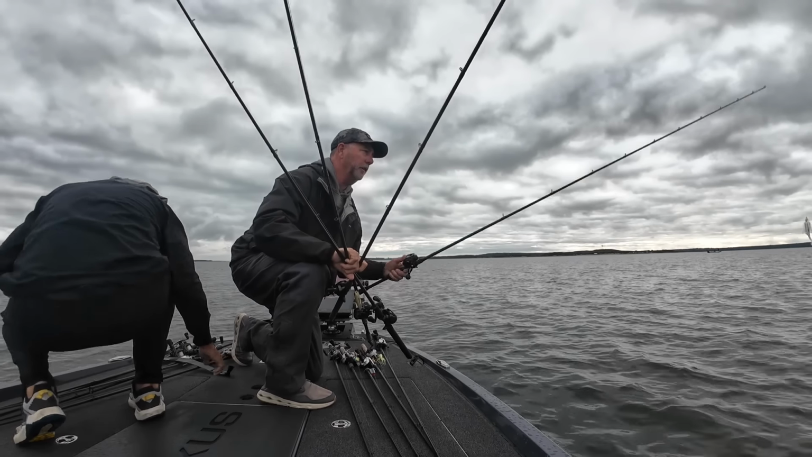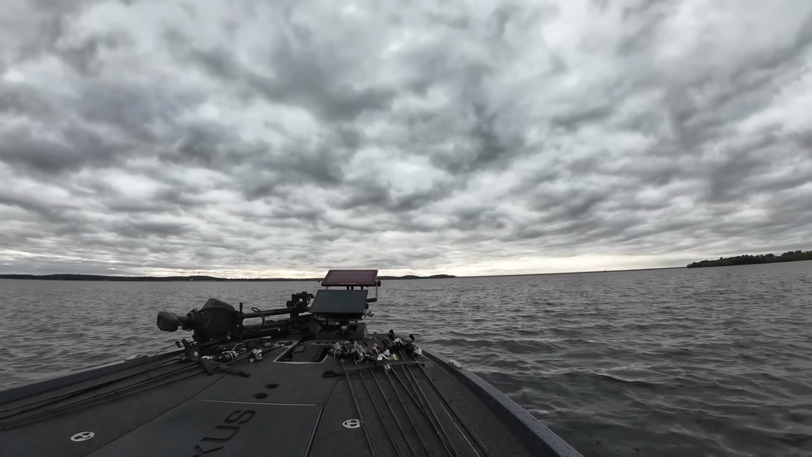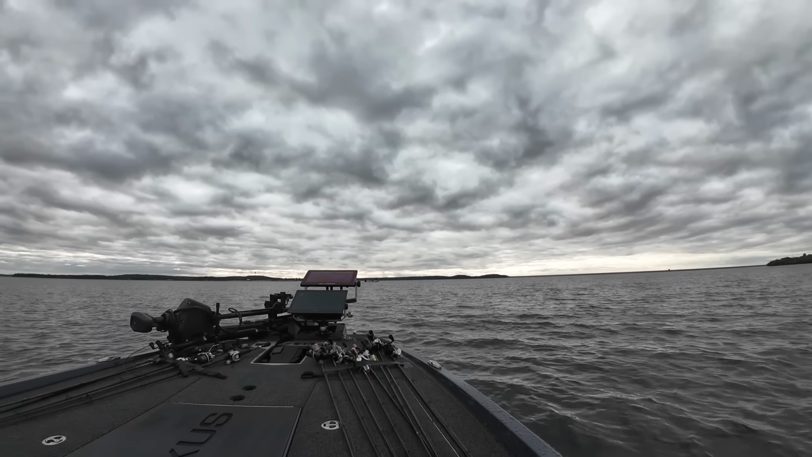We fished this probably a little bit longer than we thought we were going to, just because we wanted to make sure. And now we're off to go fish more grass. We're going to go see if we're going to be able to get on this other spot that he really wanted to fish. He wanted to start on it, but he was worried about other people starting on it. And we didn't want to have to drive all the way over there and then back over here. So here we go.